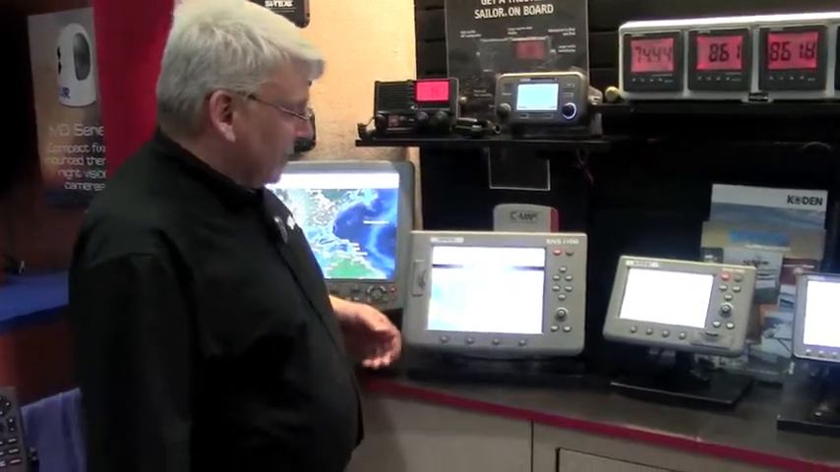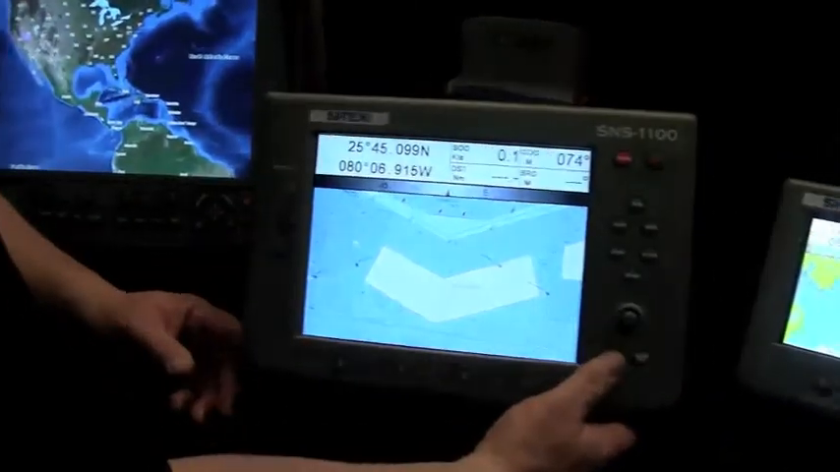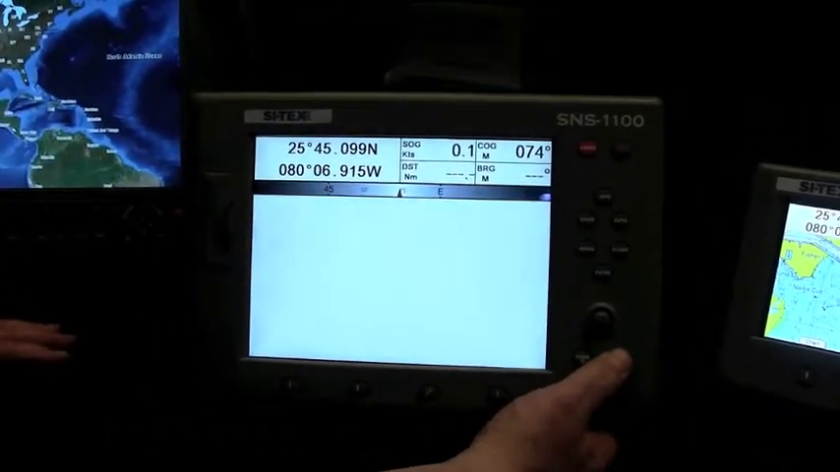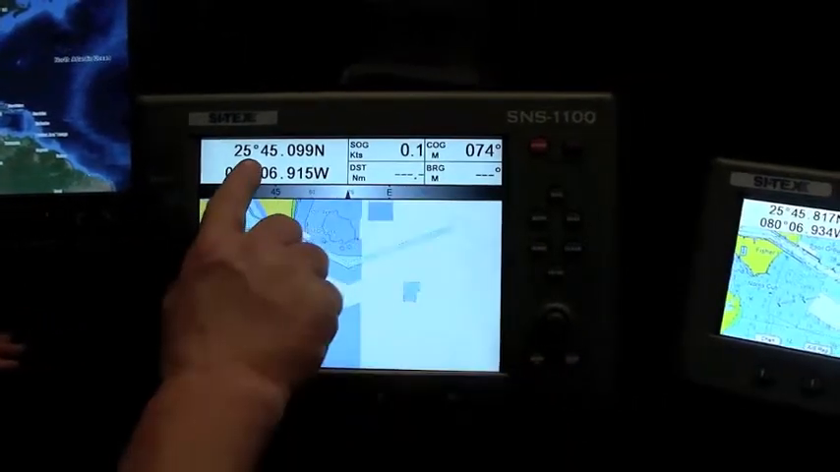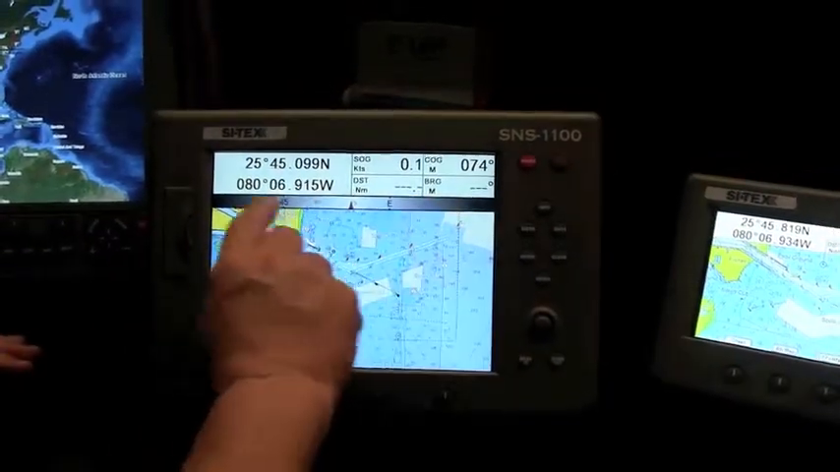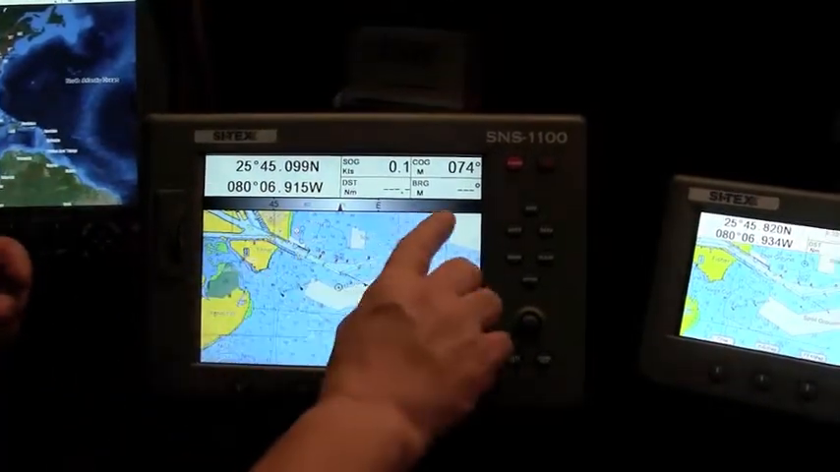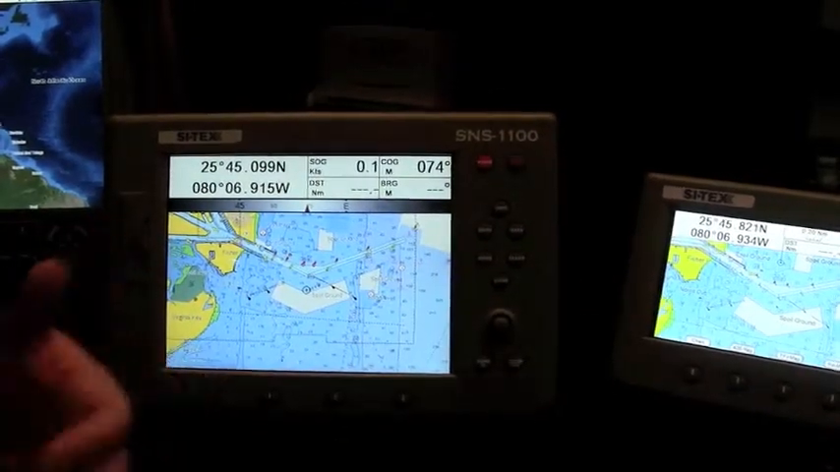So this is the SNS 1100. It's a very simple machine to run. Right here we're just showing a simulated boat position off of Miami. You can see it zooms in just by using the zoom in, zoom out keys. Very simple. We have our latitude, longitude display, a little bit of numeric display. This is a compass readout, and this is a rolling compass tape basically. So if you have a heading input from an autopilot, this will roll as your boat turns. This turns with you as an electronic compass readout as well.